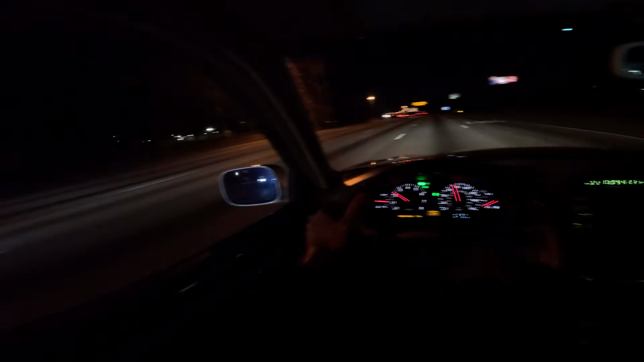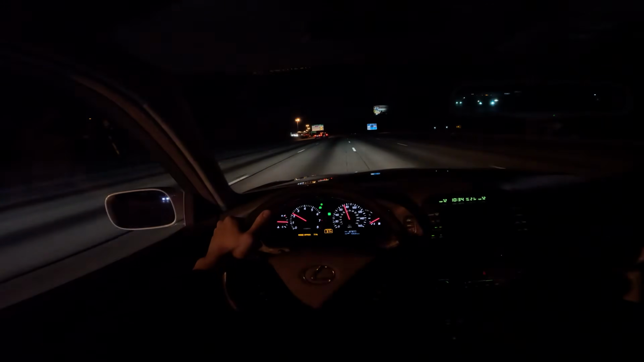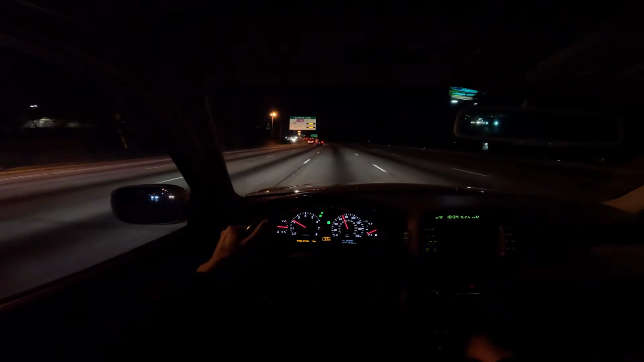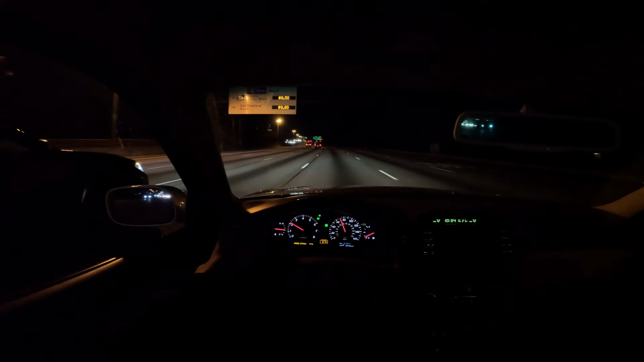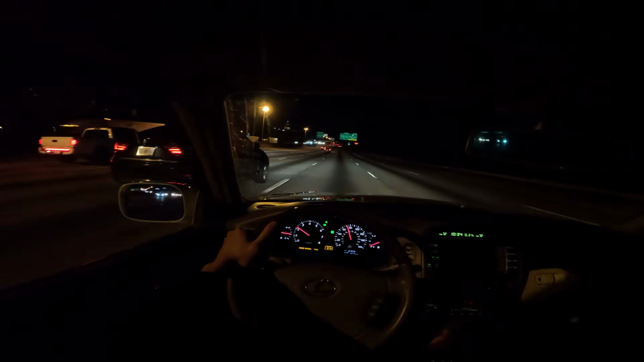Tonight is extremely windy. I think the wind is up to like 20-ish knots. Gusts are up to like 32 knots-ish. So the wind noise is definitely a little bit increased, but not much. Like I said, everything just feels smooth and refined.